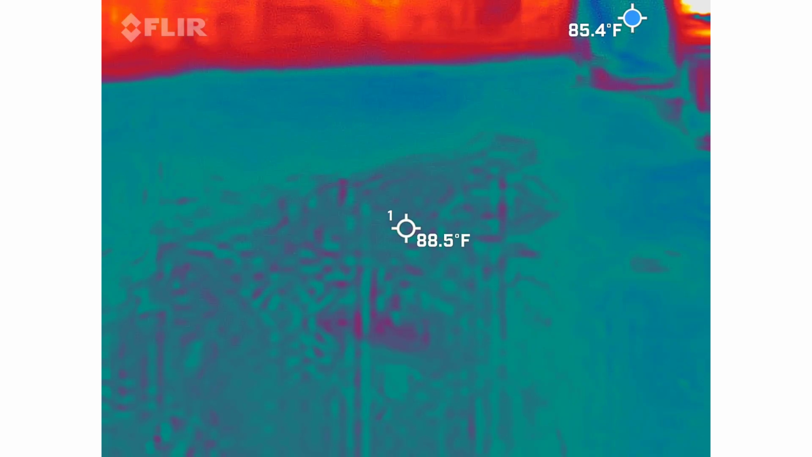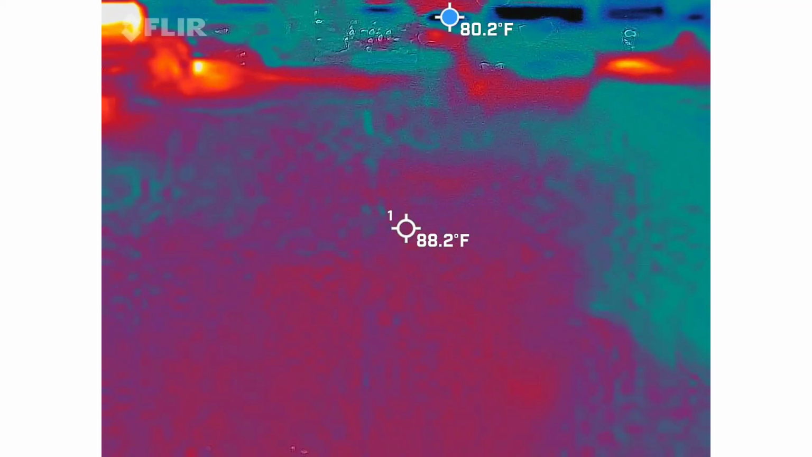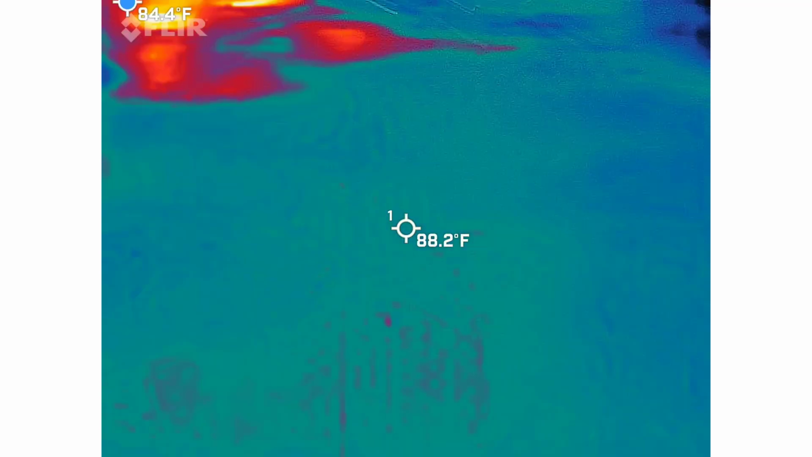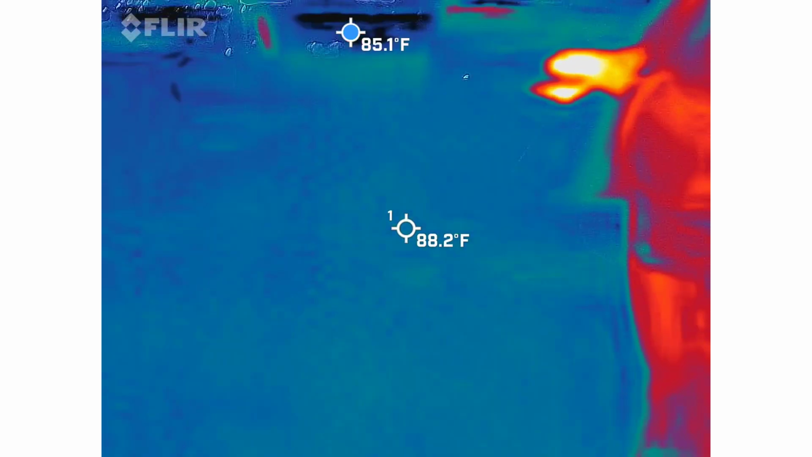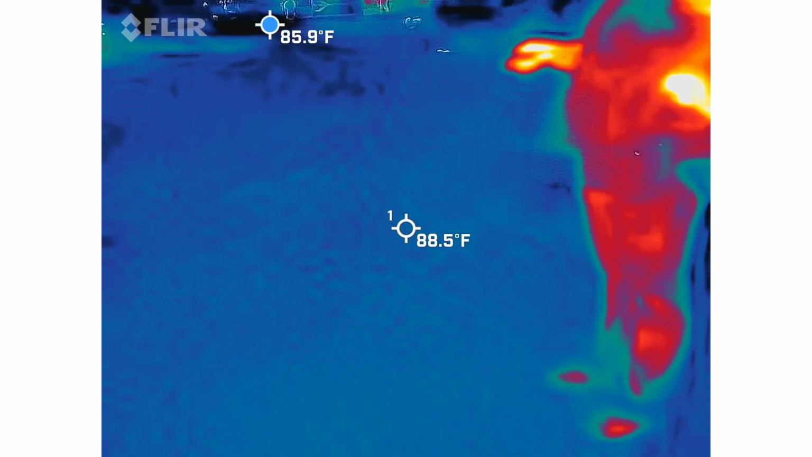That's about it right now. Oh, I'm getting red right here. I mean, it's not going all the way, but it's hitting almost all the way.